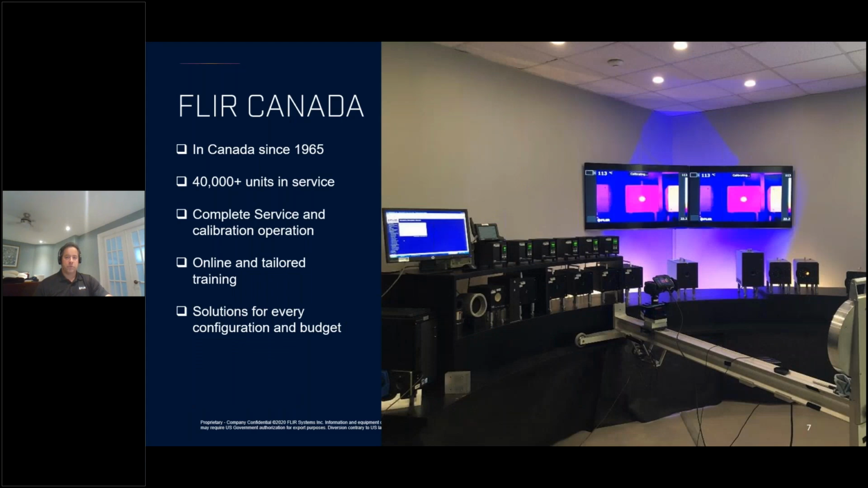This is actually a new location we moved into 2 years ago. The old one was similar, but not as pretty as this one. We have a Cal lab in Canada, basically since 1965. We have over 40,000 units in Canada that are being operated and used right now. And what's interesting is we only have 2 technicians that service, calibrate, and repair these systems for the whole country. That is a testament to the quality of our product that are offered to the marketplaces. We can handle that many with only 2 technicians. Again, the center can repair, calibrate, do anything you need for your camera systems out there.